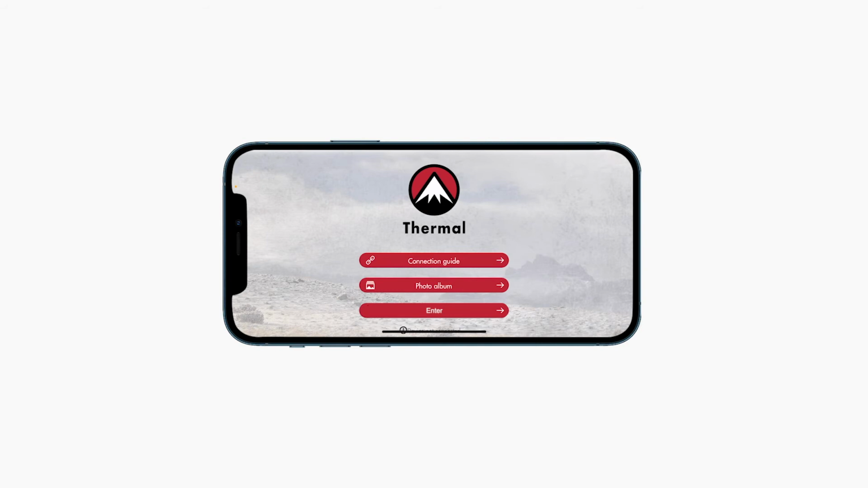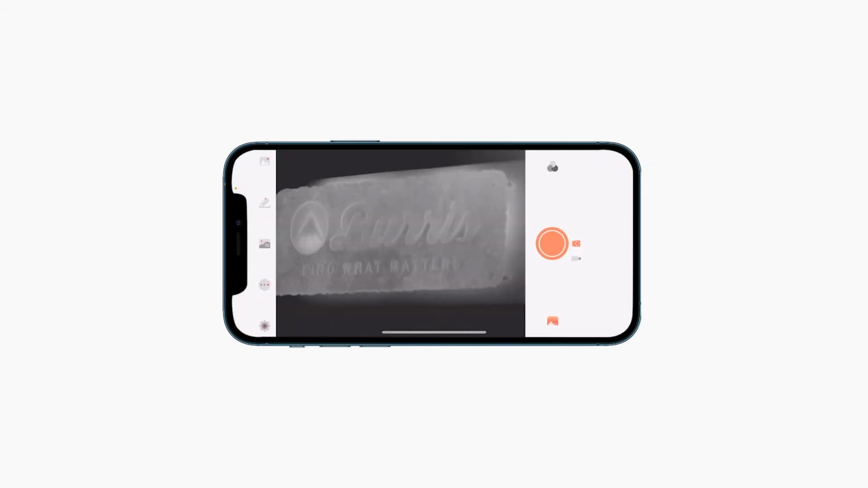What's going to change is on the app, it's going to say enter. It's going to be lit up as a button. Of course, you can use the connection guide, get your instructions on getting into the app. You can check your photo album of anything that's already on there, or hit enter to get into the live feed from the thermal. And as you can see there, we have an image.